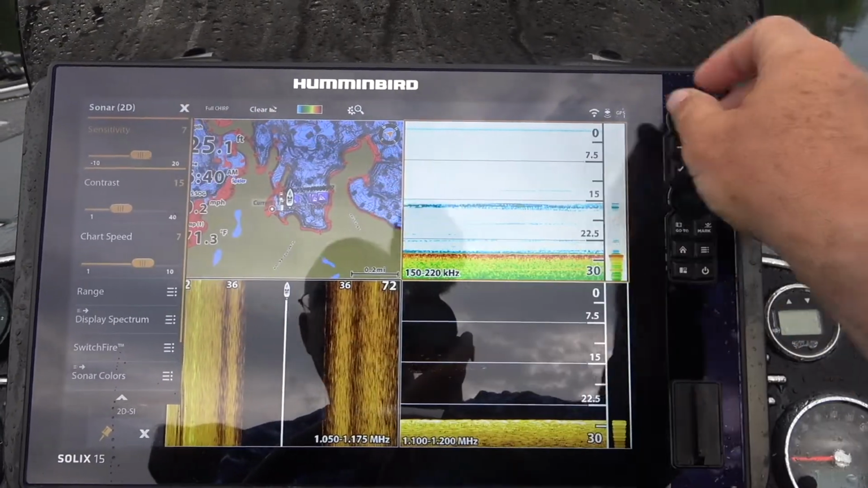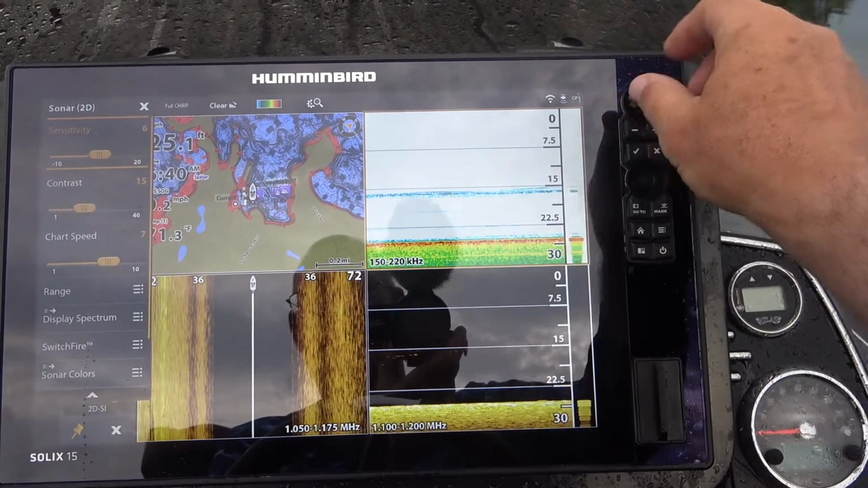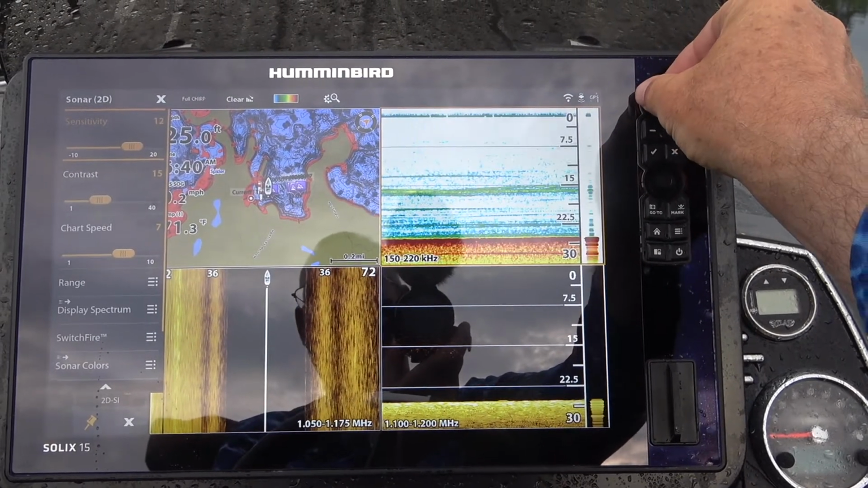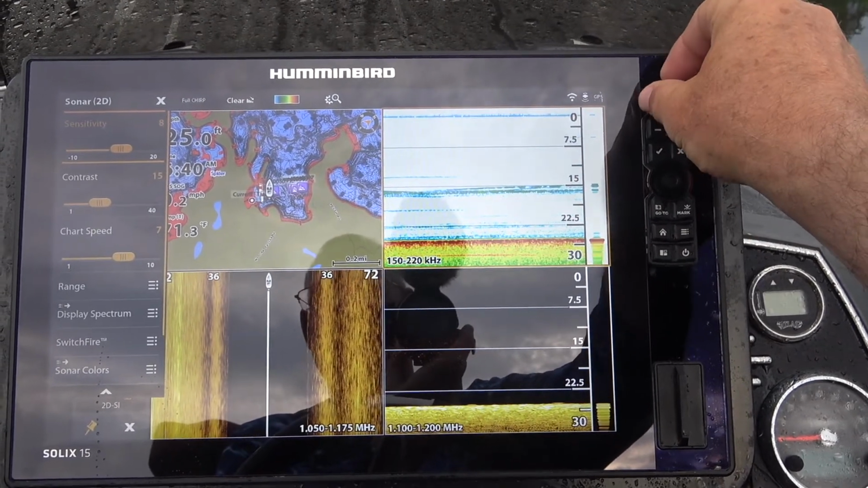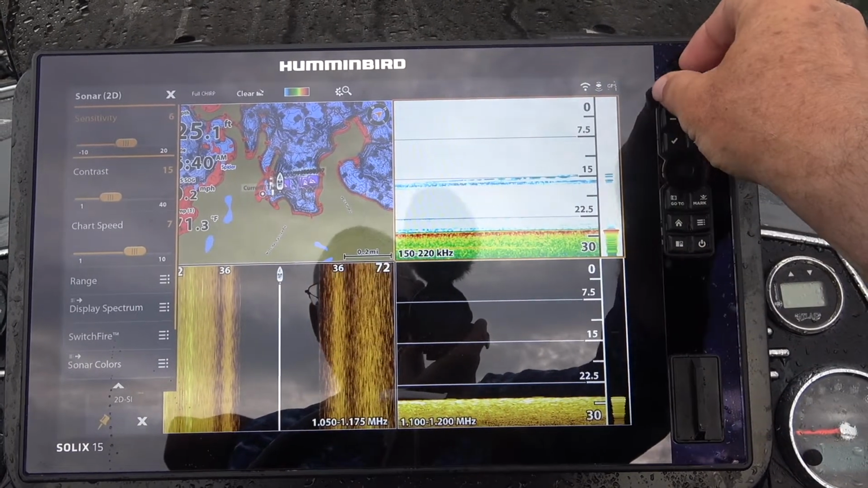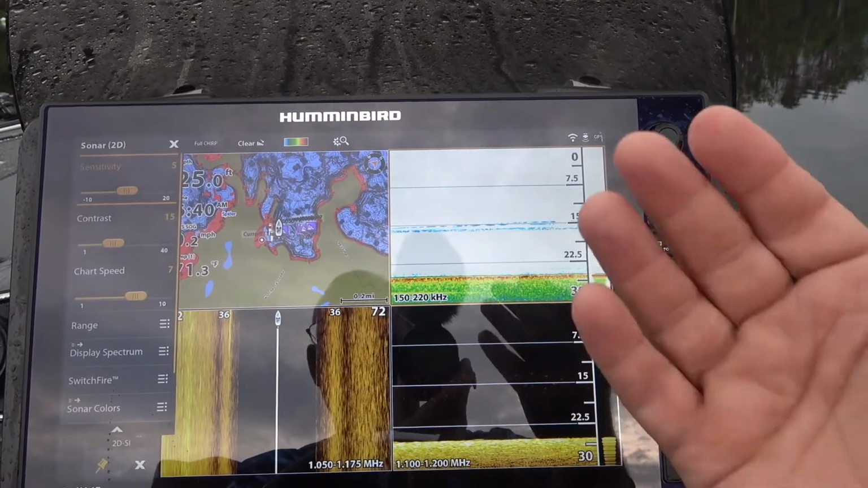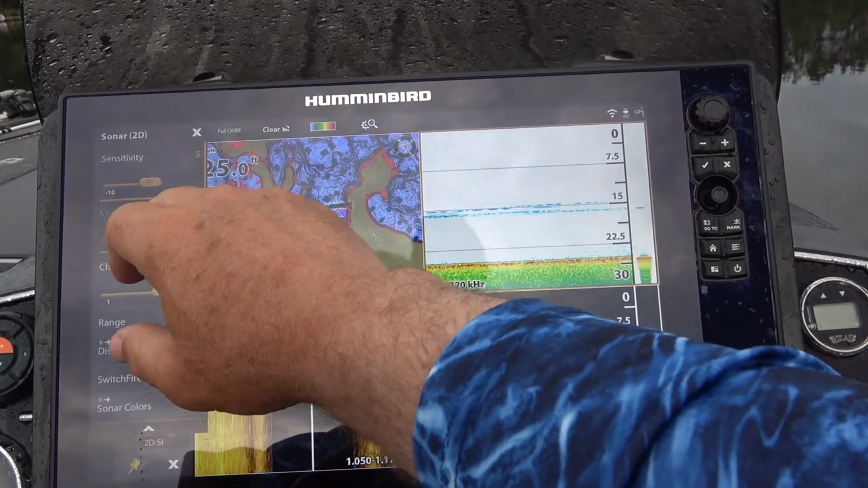So I'm going to dial this back now a little bit. I don't mind seeing some of the insects and whatnot, but I don't want something like this where it's just all junk. So for this lake, I'm going to go to about 6. I'm still seeing some things, but by dialing it back, maybe 5 even, I'll still see some bait fish, but usually if something's going to show up, it's going to be bigger. Okay, then I'm going to do the same thing with the contrast.